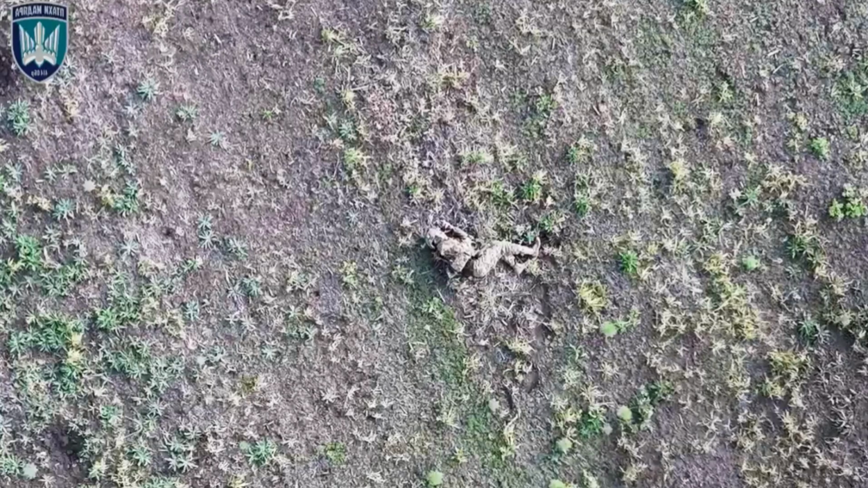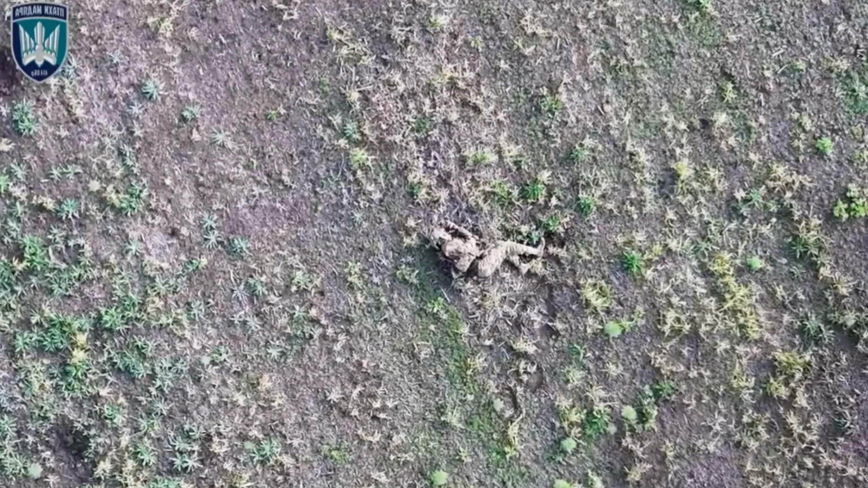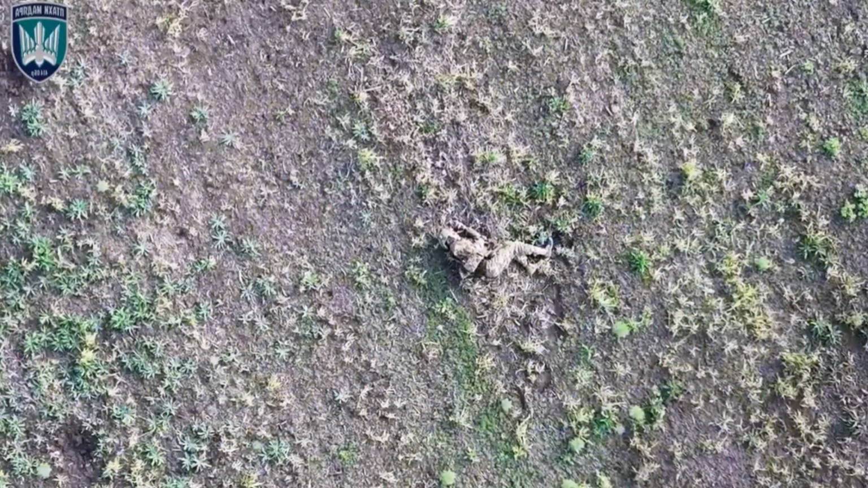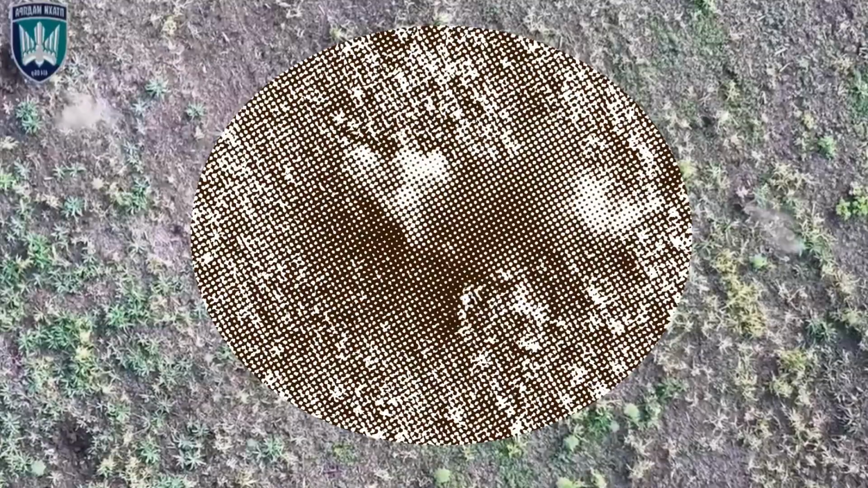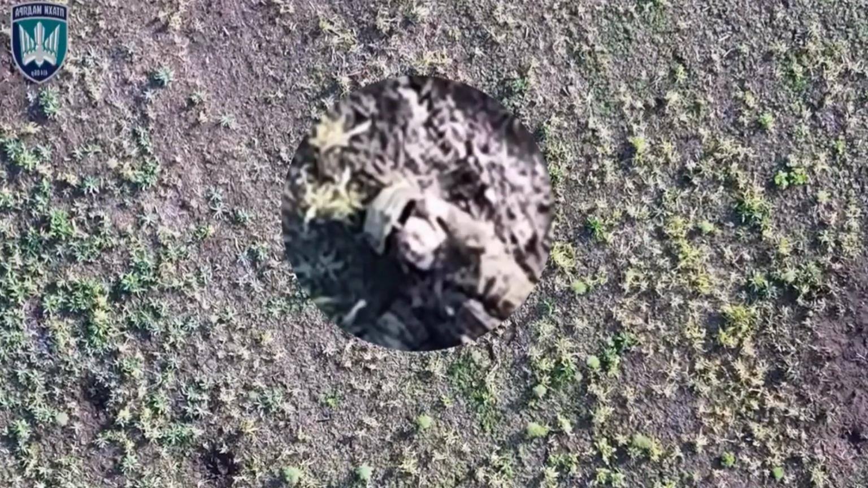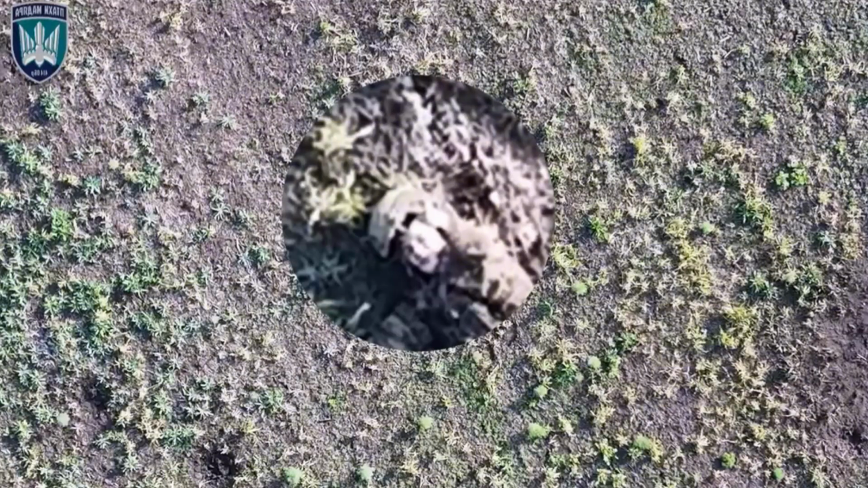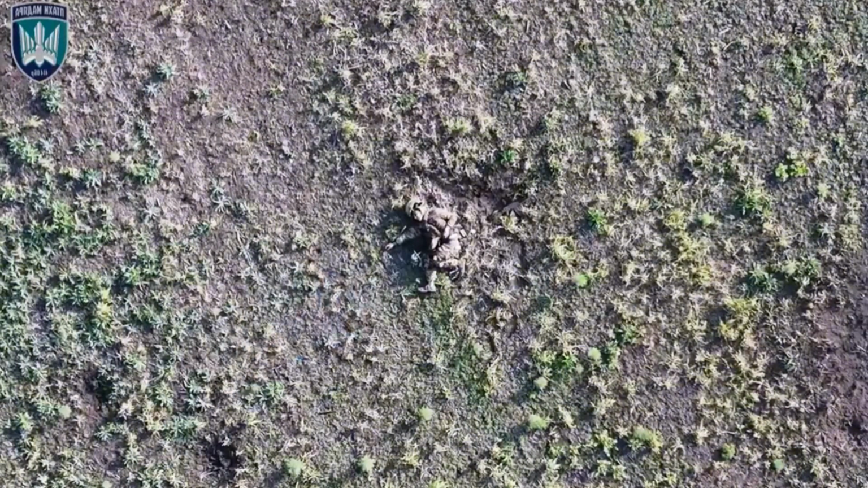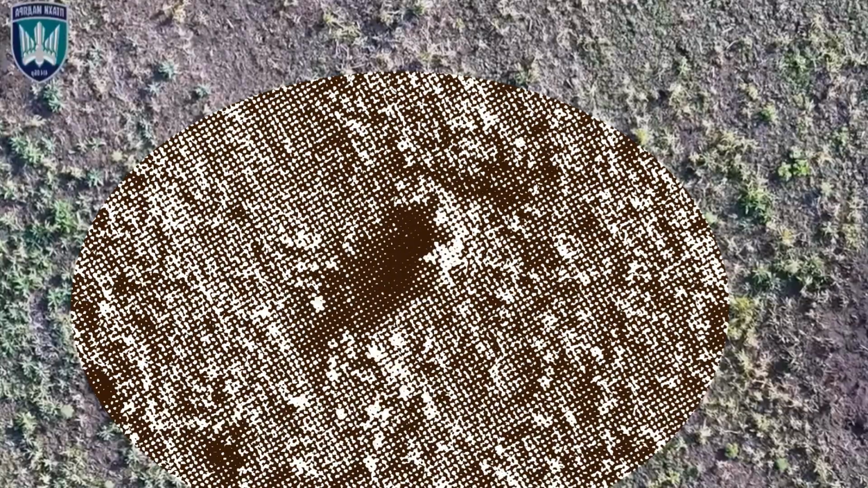After the initial strike, the soldier appears injured and collapses onto the ground. Seconds later, another Ukrainian drone arrives overhead and releases ammunition at the same position. In a final moment, the soldier raises a single finger toward the drone in a defiant gesture. The aircraft responds with another drop, disabling the position and ending the encounter under aerial observation.